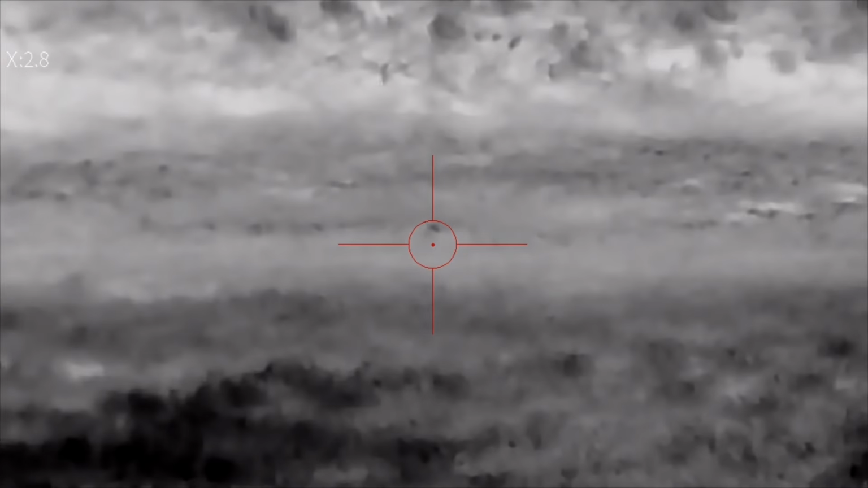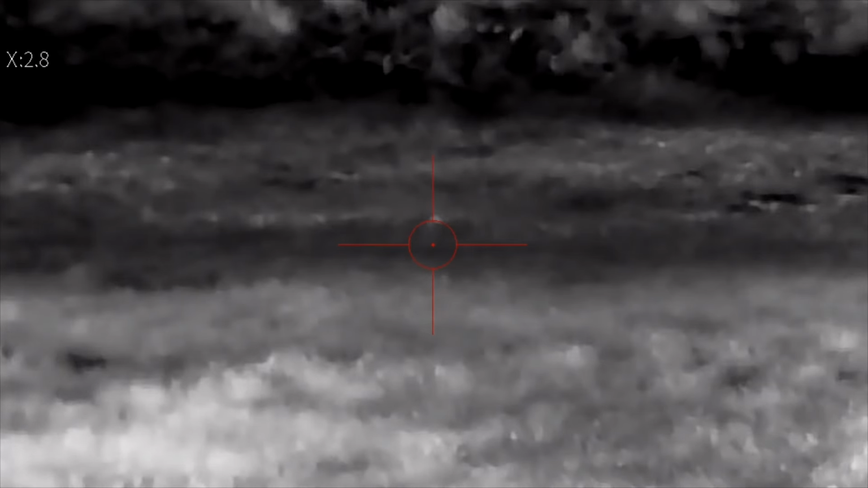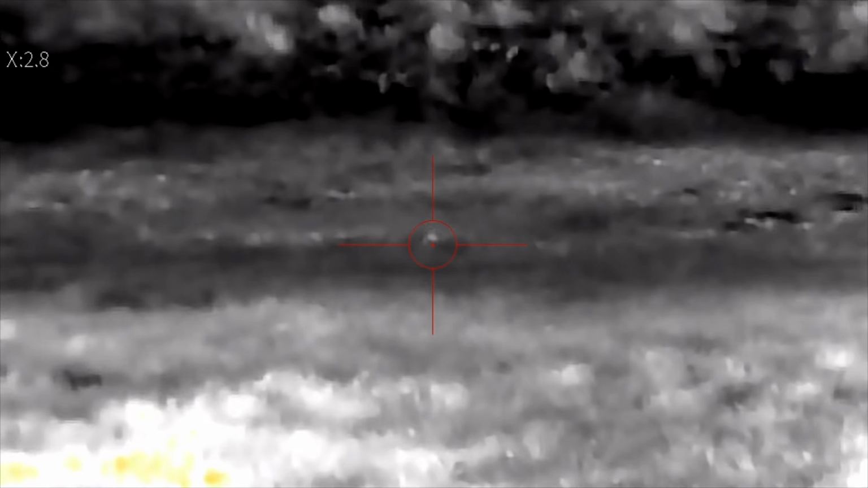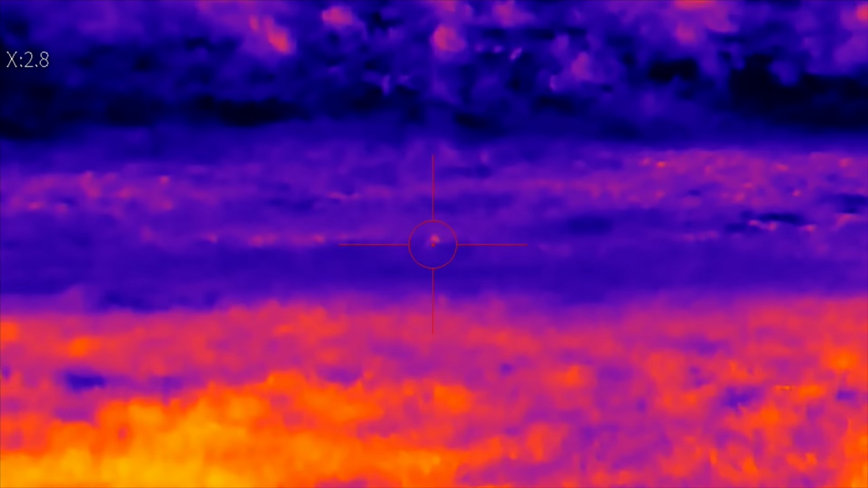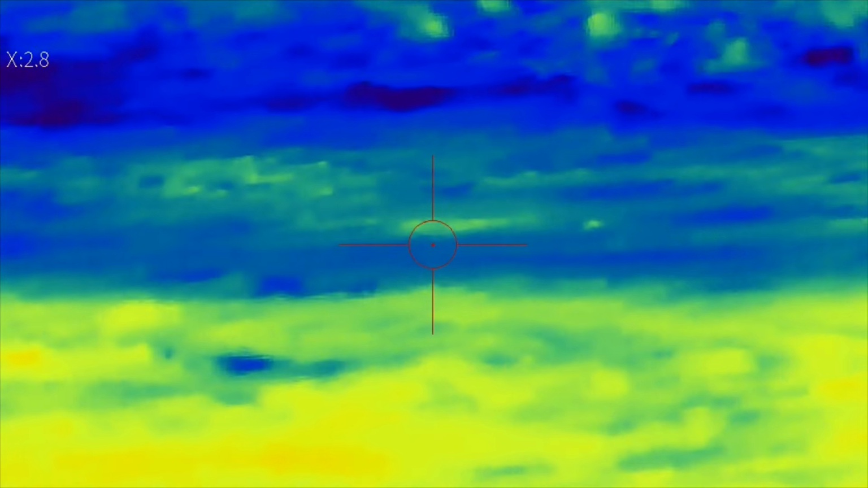Medical. Black hot. Glory hot. White hot. Sepia again. We passed it. Let's try rainbow. Very cool. All right.